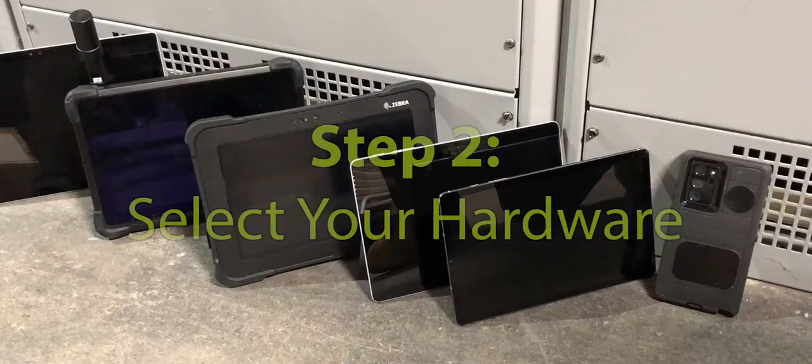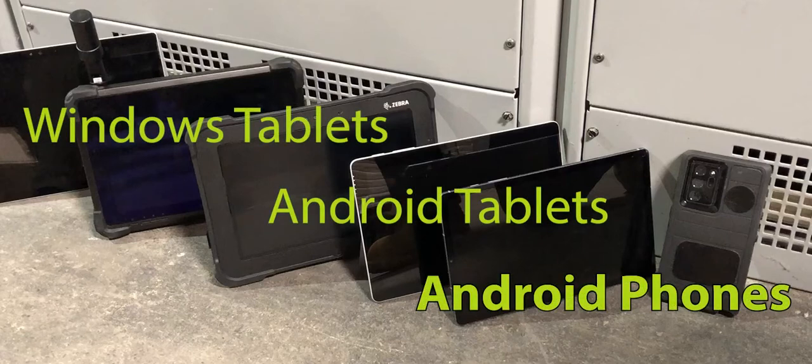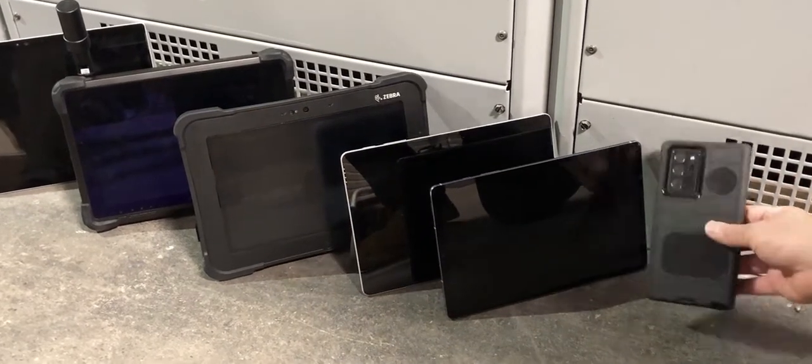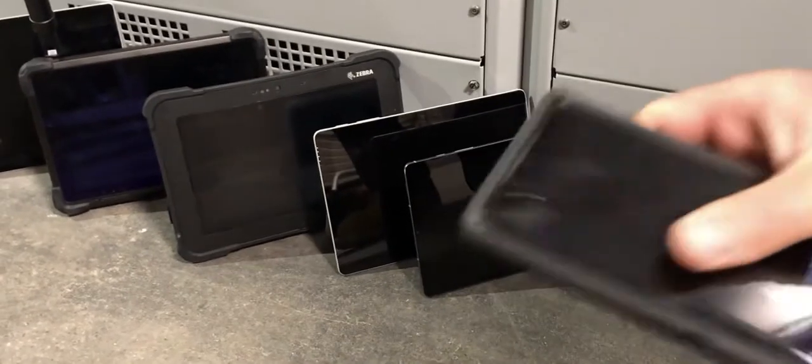Step 2 is to select your hardware, of which we have a wide variety of options. First, we need to select a compatible tablet or phone. The options include Windows tablets, Android tablets, or Android phones. We also support ruggedized versions of all of the above. In this case, we'll be selecting the Samsung Galaxy Note 20 Android phone.